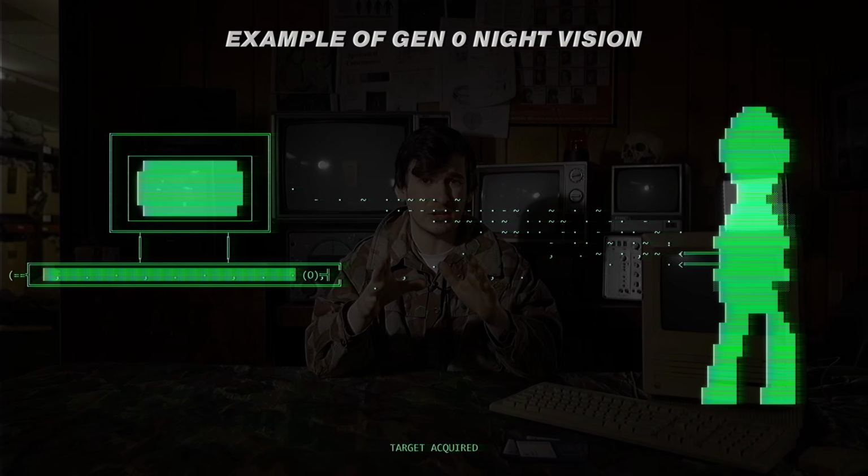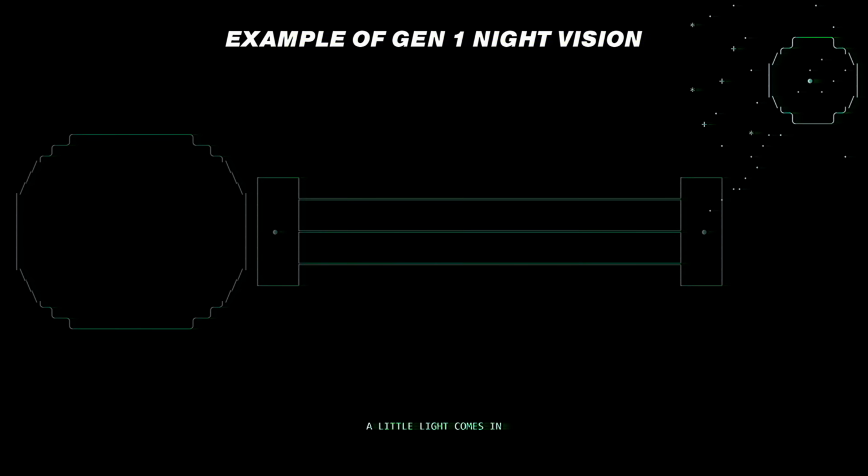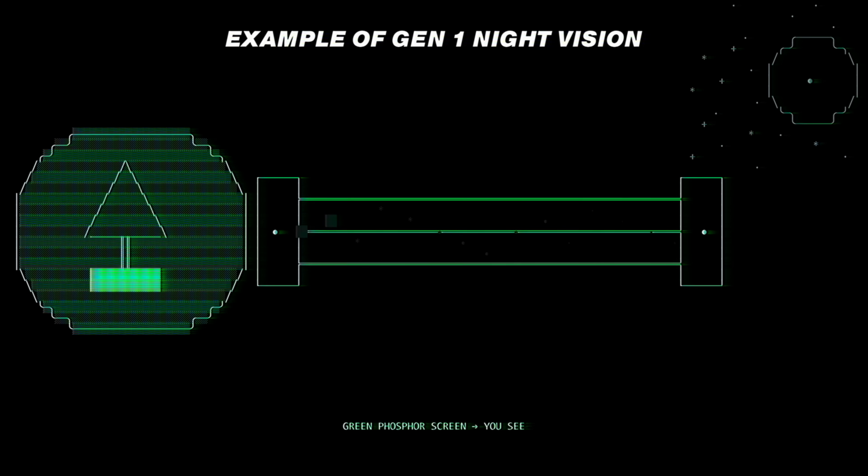And that's why passive night vision was such a leap forward. Passive night vision doesn't project anything. It takes the small amount of ambient light that already exists out in nature, like the moon, the stars, or city lights. The scope converts that light into electrons, then accelerates them through the tube, and slams them into a phosphor screen at the back. That's where the signature green glow comes from.